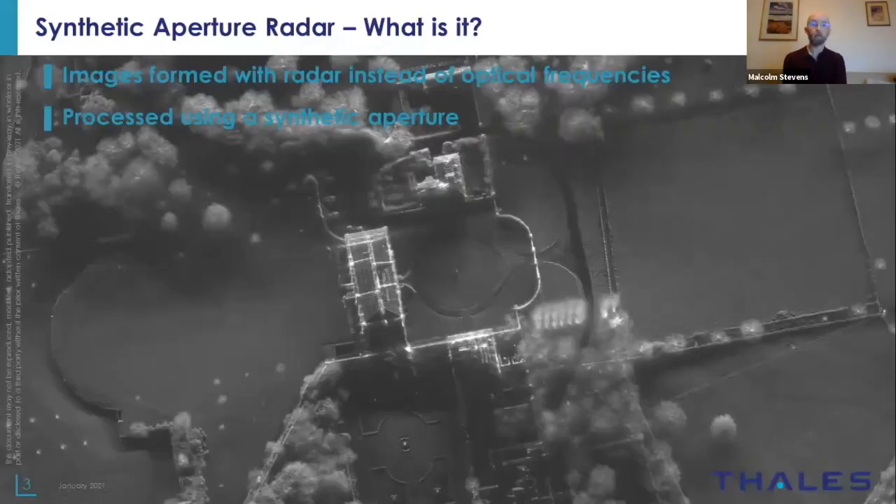So first off, synthetic aperture radar. Radar is traditionally known as something that's able to detect targets, like in an air traffic control radar, where you're transmitting a pulse and waiting for the echo and detecting the range and bearing to a target.